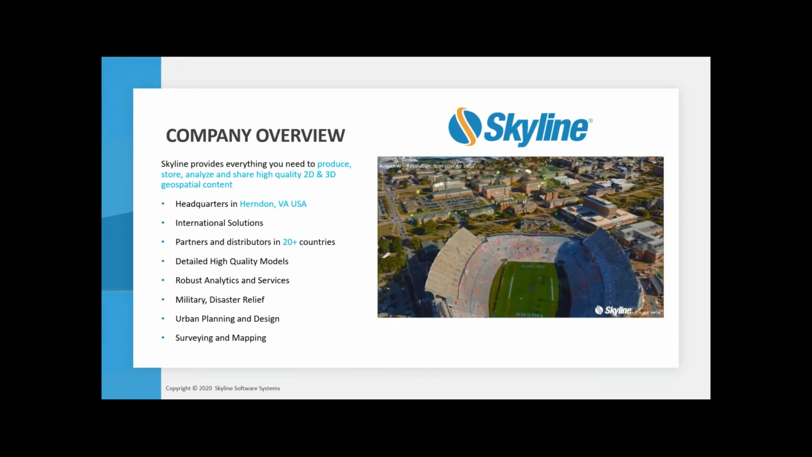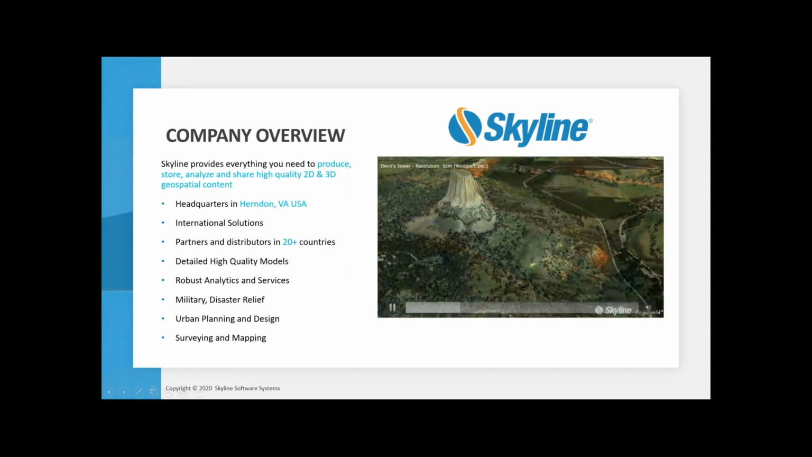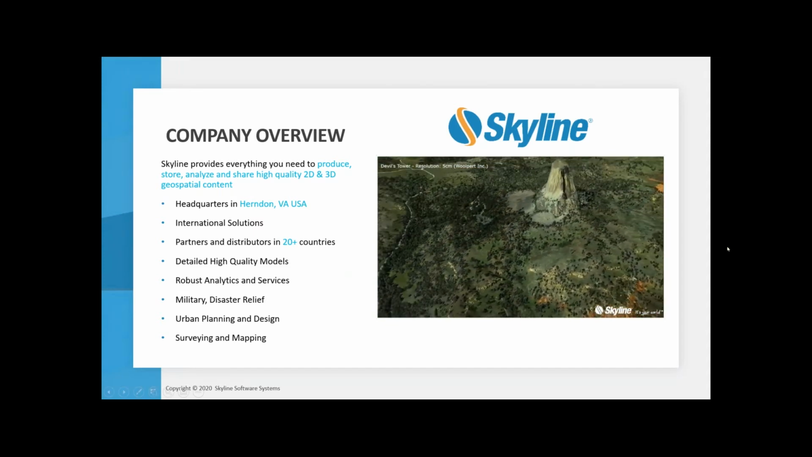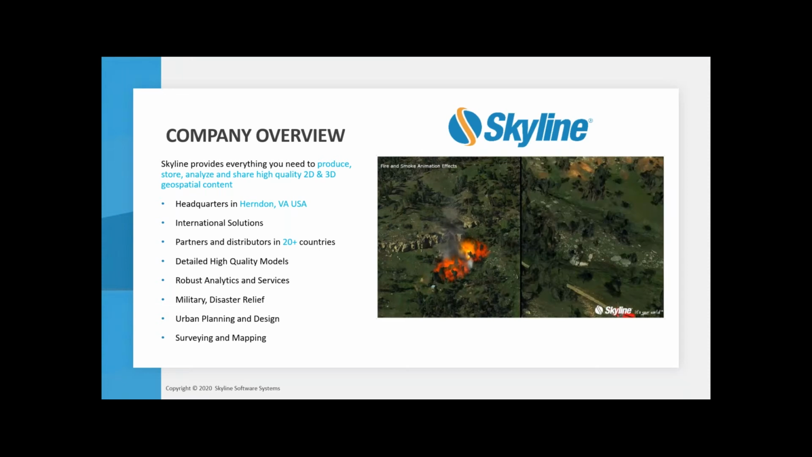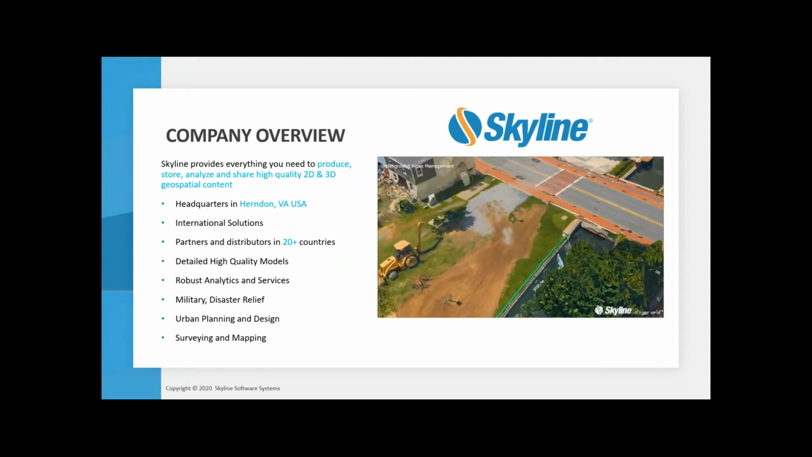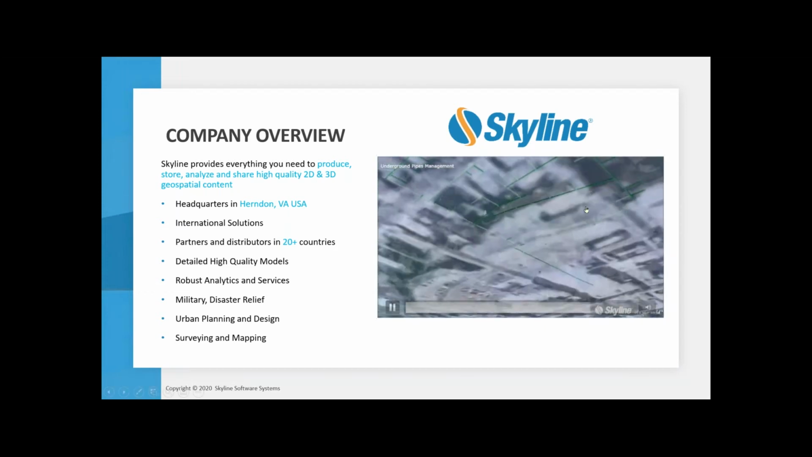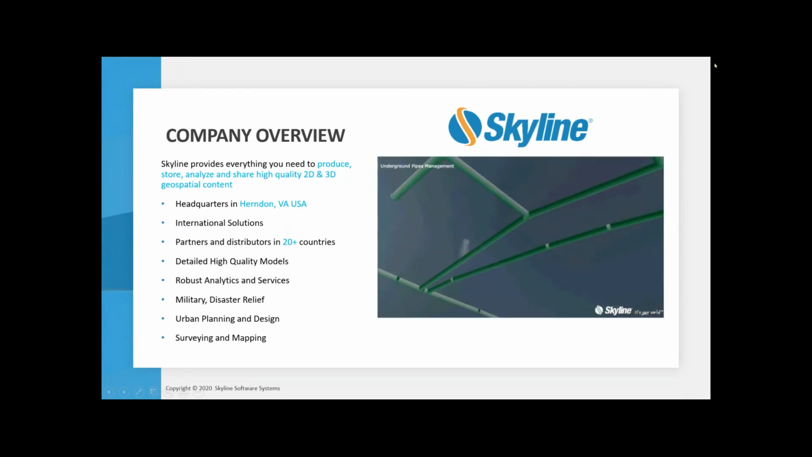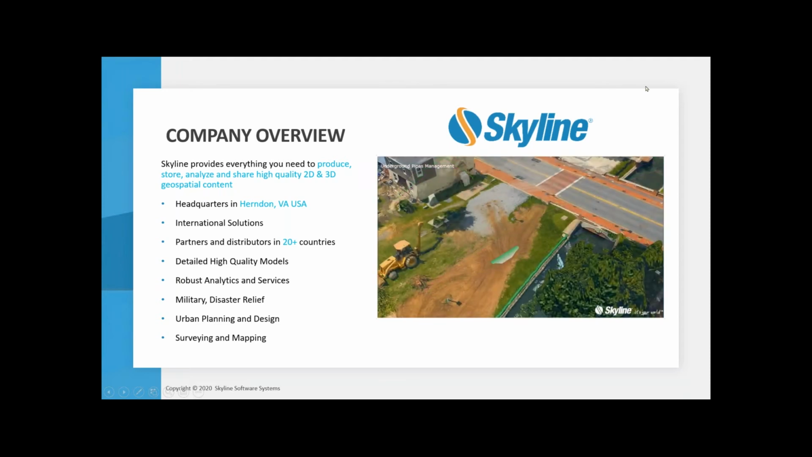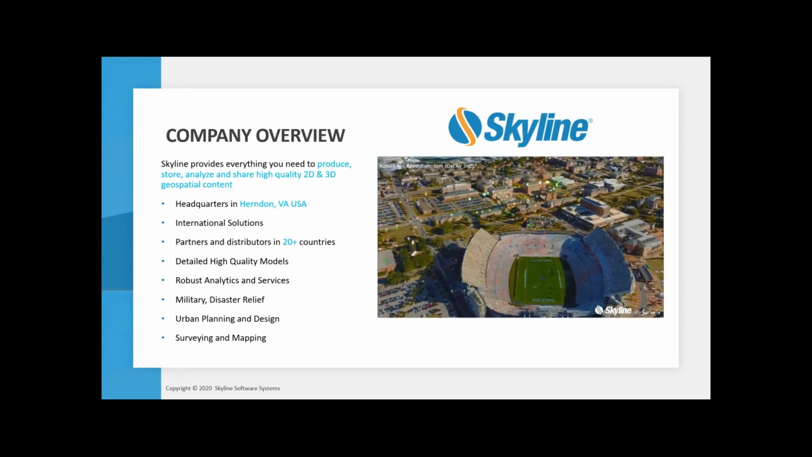Skyline is a software company. We've been around a while. We have partners in countries all over the world. Our job is creating data from these imagery. So we create very high quality 3-dimensional models. We create 2D true orthos. We create surface models. And we give you robust analytic tools for design, measurements, condition assessment. And we work across the board: disaster relief, military, planning and design, and of course, surveying and mapping.